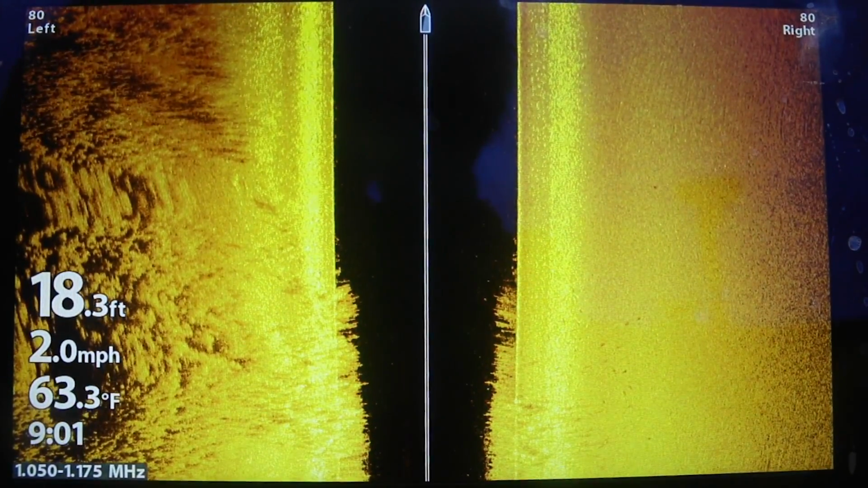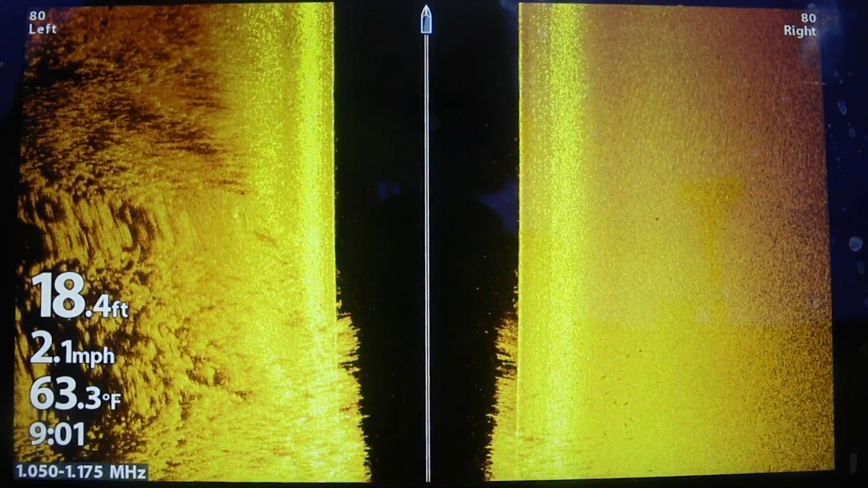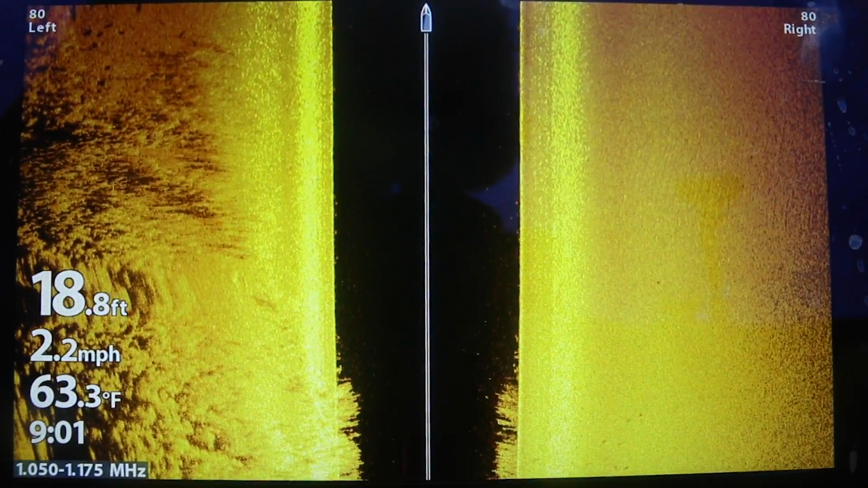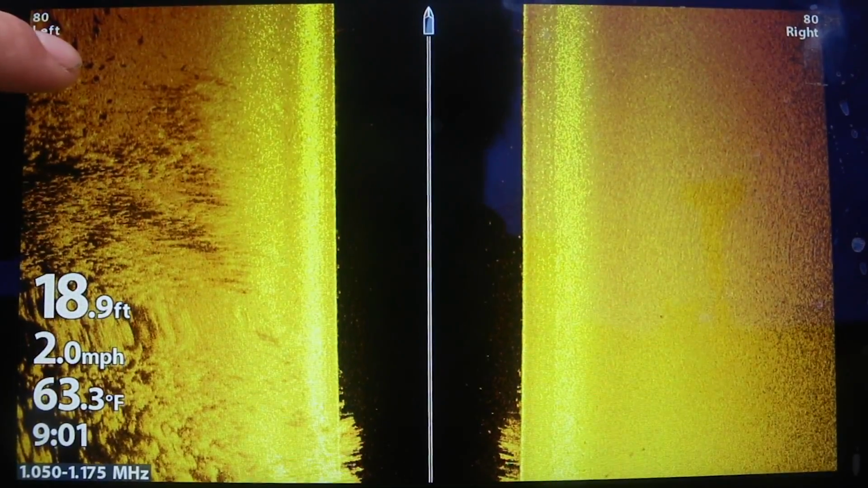And that's pretty cool. In these northern Wisconsin lakes, we're not looking for pods of 90 fish. These are highly pressured lakes that don't have a ton of walleyes in them, so we're not looking for that many fish. Here's another classic situation.